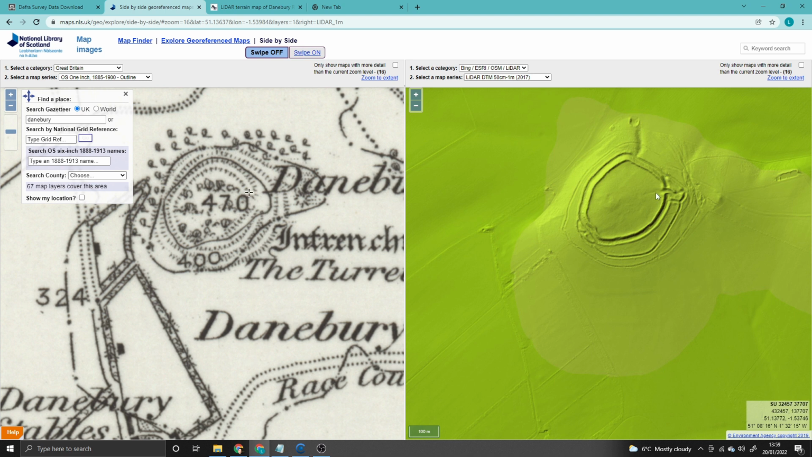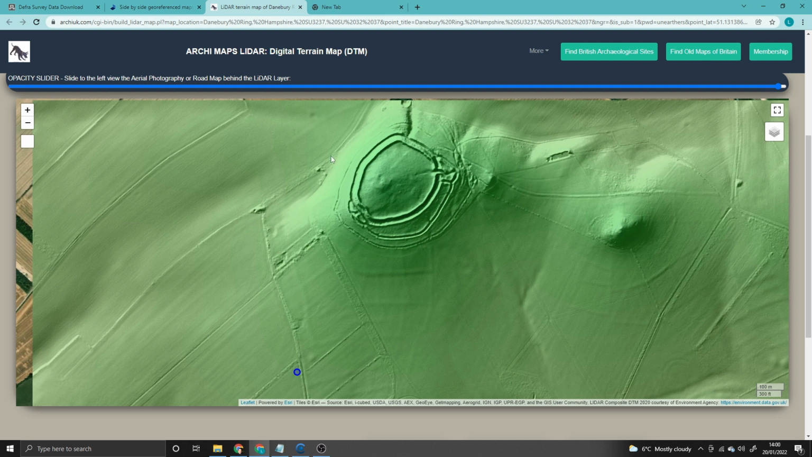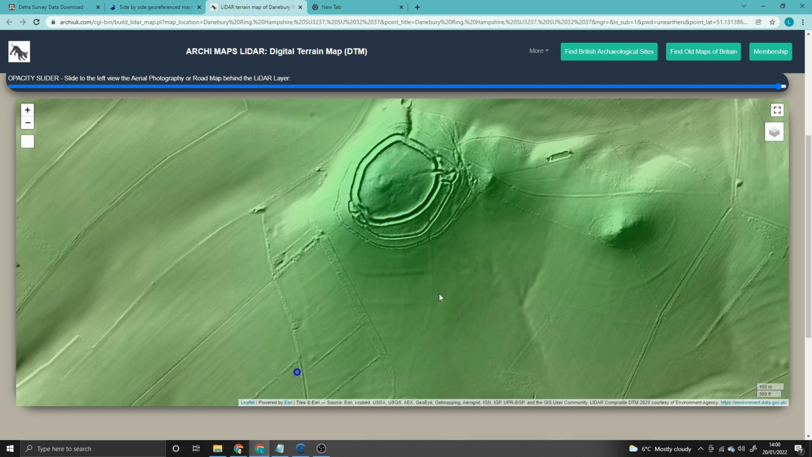An alternative to NLS, straight off the bat, is Archi UK. At the end of last year, they released their own LiDAR data set, and the way they've lit the LiDAR in the data set means that more features are obvious. So if we have a look, and again, this is, I believe, the same data set, I would argue that you can see much clearer.